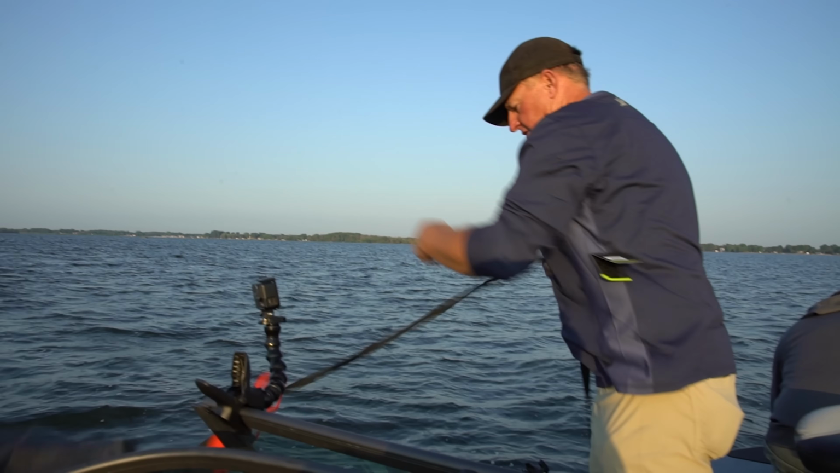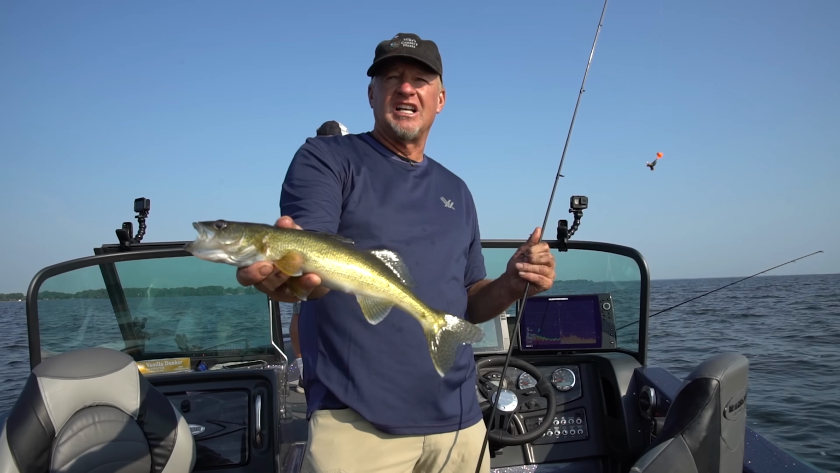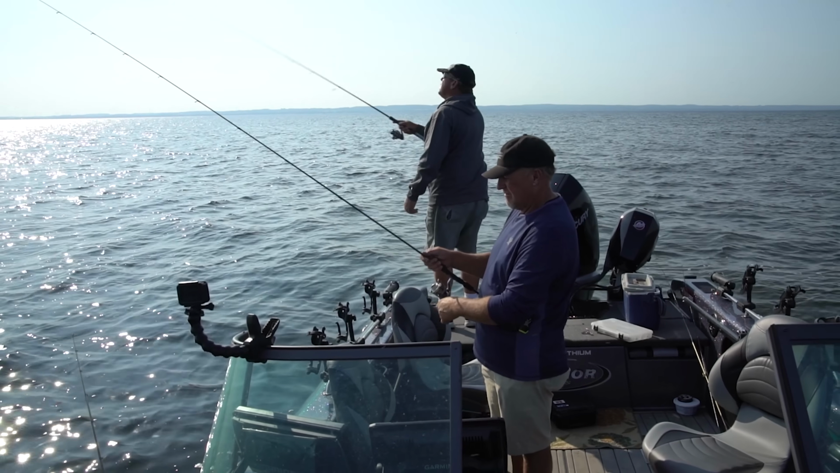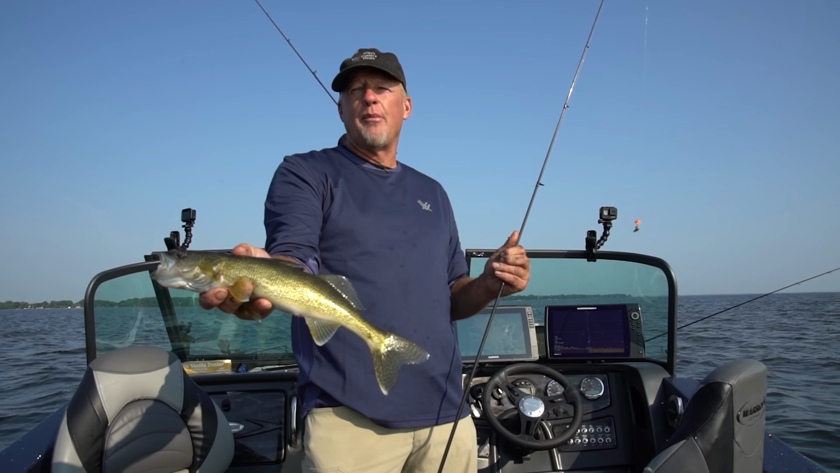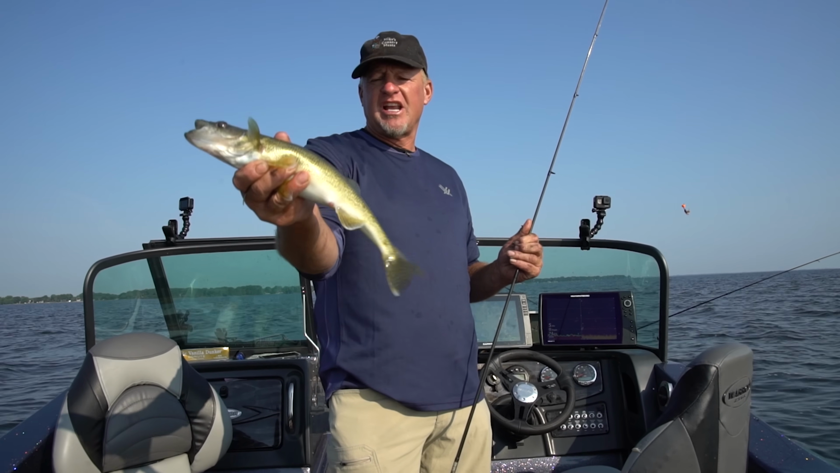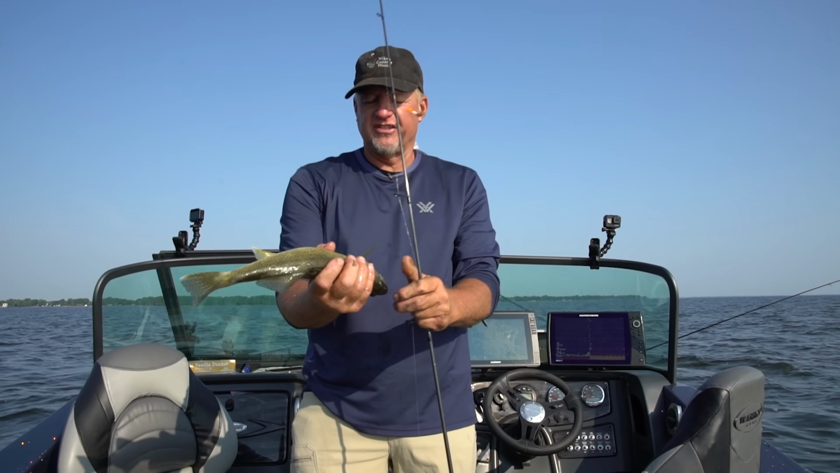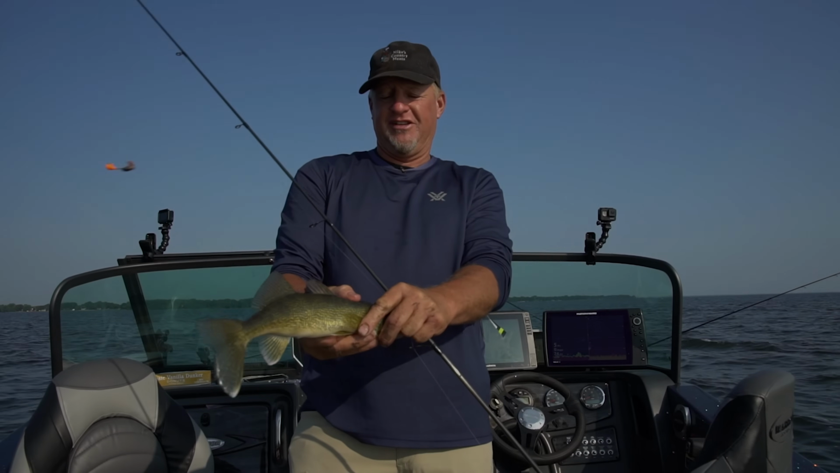Putting that drift sock down helps me out with the jig and the crawler because my presentation's a lot slower than Lance's. He's probably getting about a 1-to-2, 1-to-3 ratio as far as casts versus what I'm doing. I'm working my bait a lot slower, and it's been about 50-50. His fish have been just a little bit nicer, but it's nice to mix that up. This guy wants to go in that live well, and that's exactly where you were going, my friend.